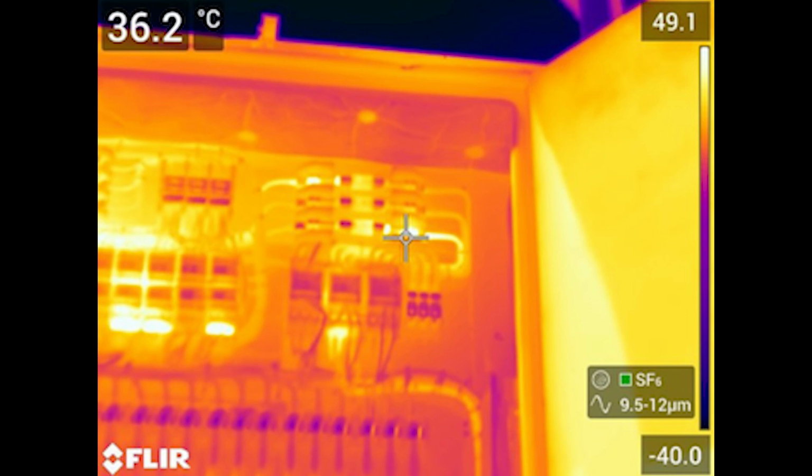It caused a couple of outages. The connections just needed to be taken out of service, cleaned, and put back together and tightened. They'd been over-torqued and it was causing heating issues.